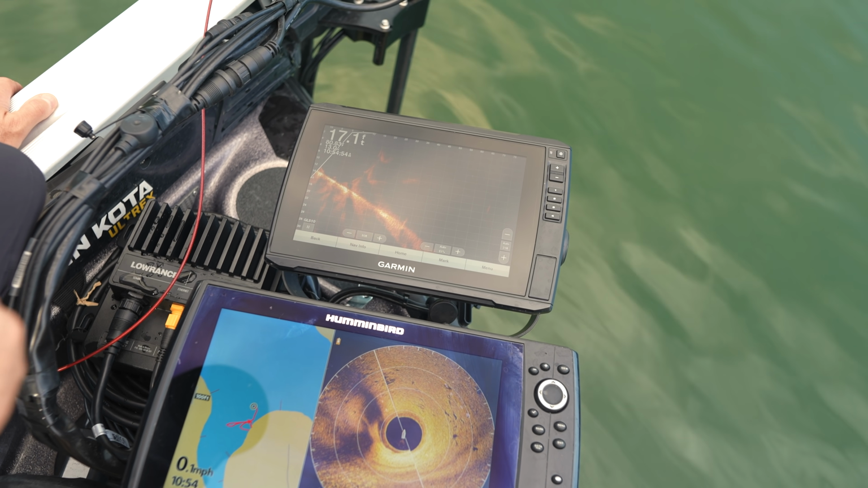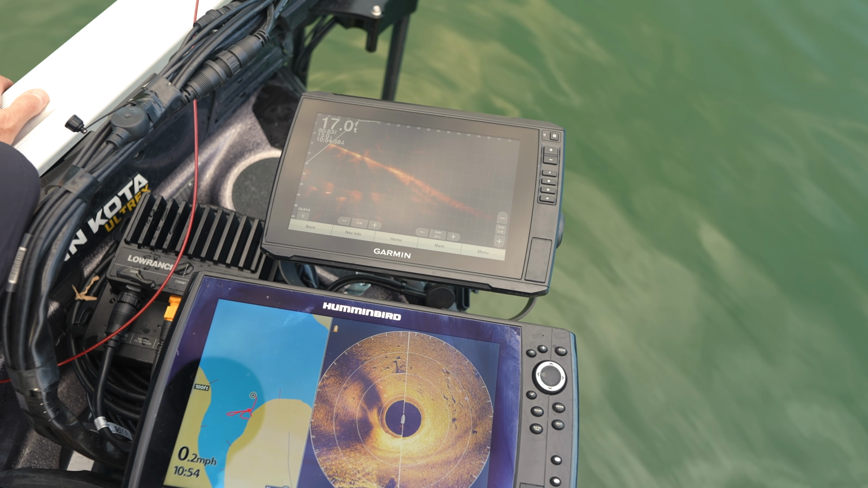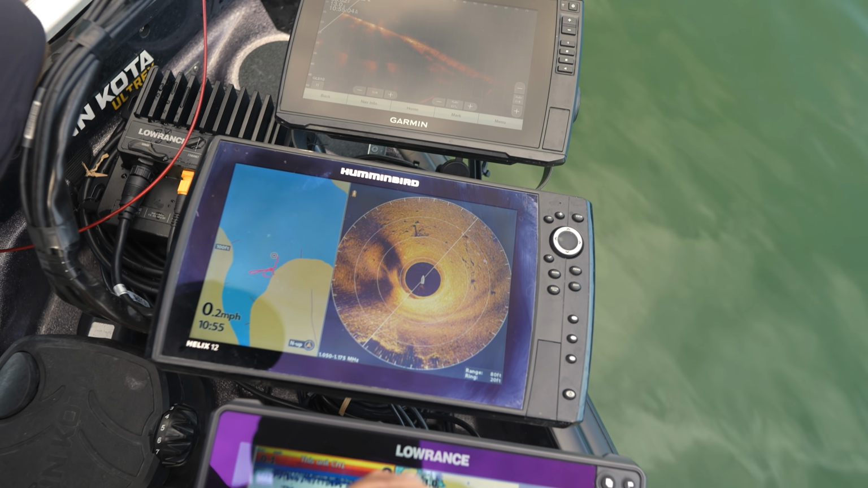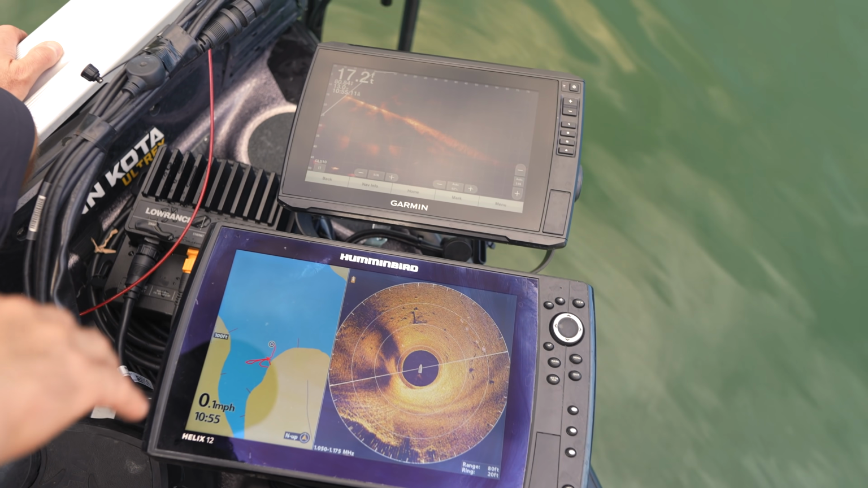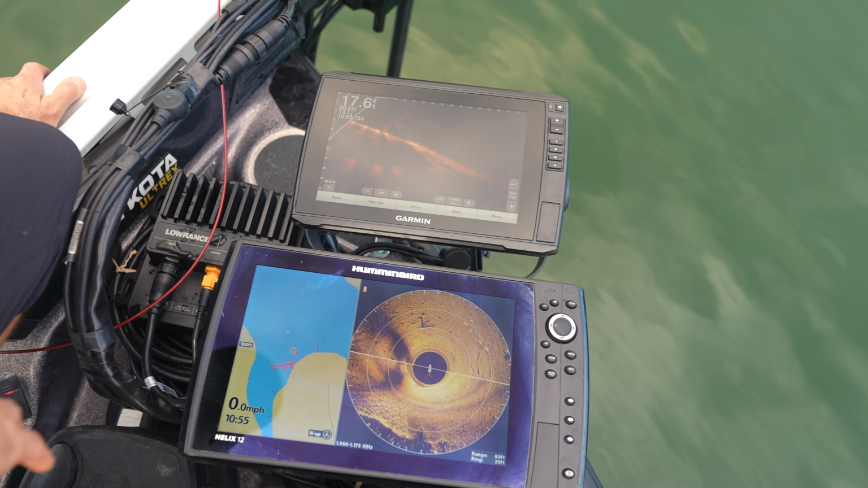That's how I'm talking about how efficient it makes you, seeing the cover and then zeroing right in and being able to see them. And once you see it, you get over top of it, then I would mark it down here. I never messed with any of the waypoints on the Garmin. I never messed with any of the mapping on the Garmin. None of that stuff. It was just strictly the live scope.